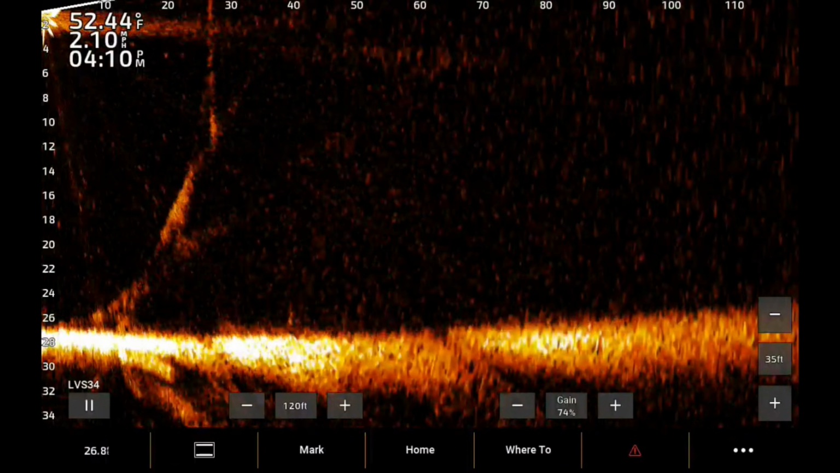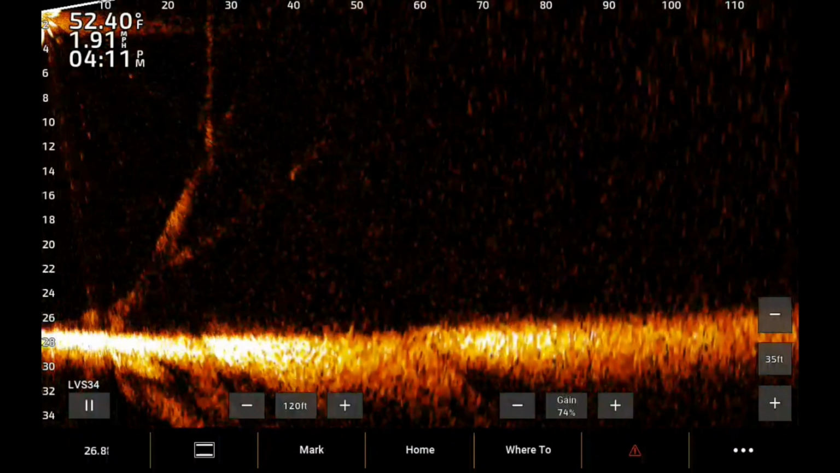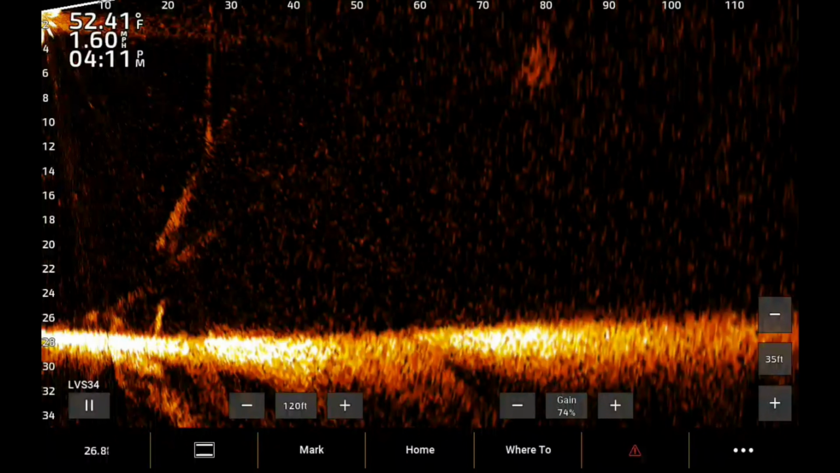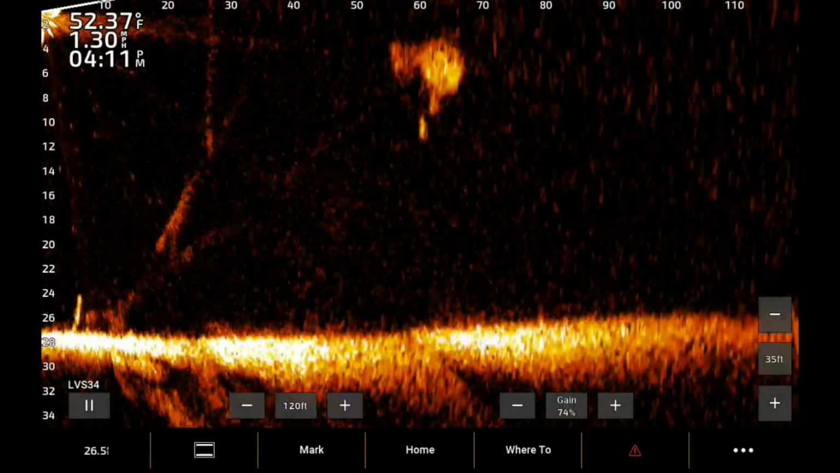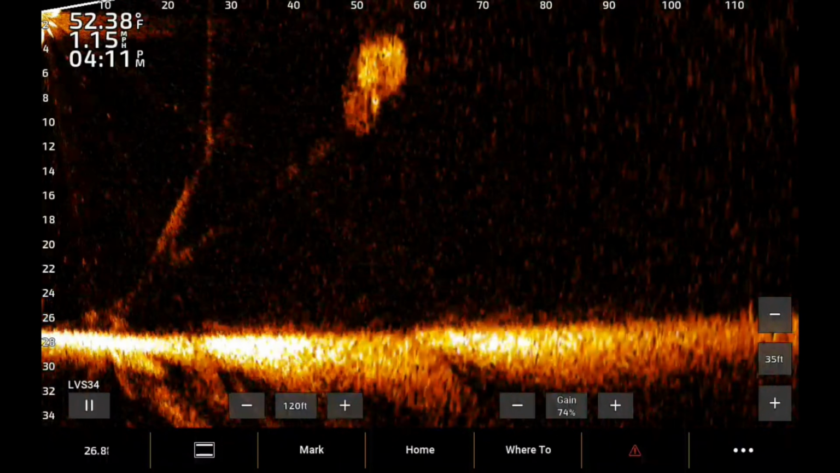Now this is something that can be good, but it's also bad. When you get fish around bait, you'll see that bait ball there at about 80 feet, and then there's the fish right underneath them. He's obviously feeding. There's a couple of them there. The problem is with all that bait, one, they're looking at all the bait, and two, it's hard for them to see your lure. And then you lose your lure in the bait ball, so you can't tell exactly where you're at.